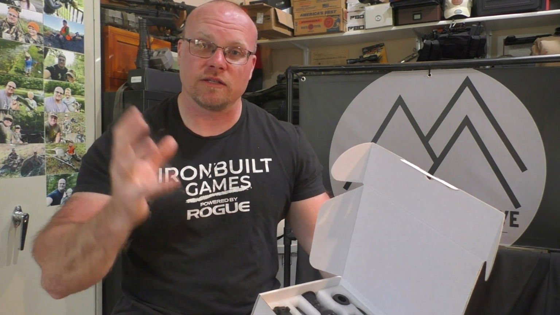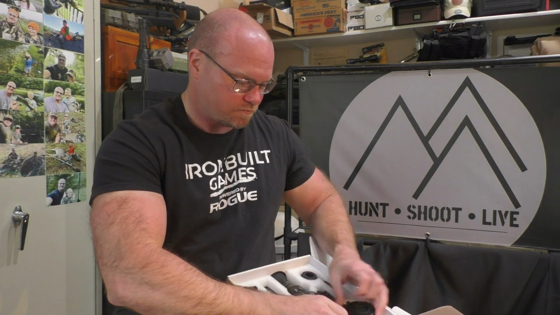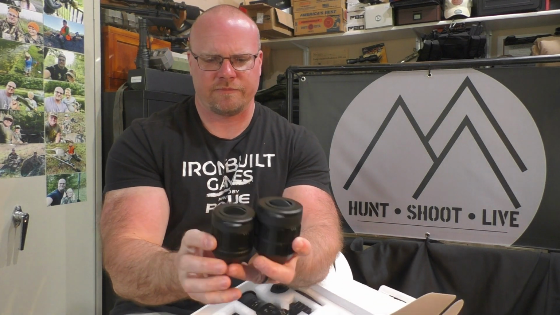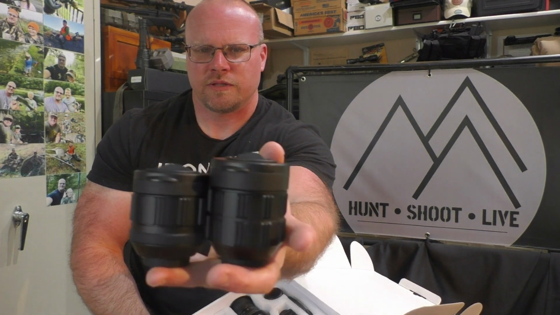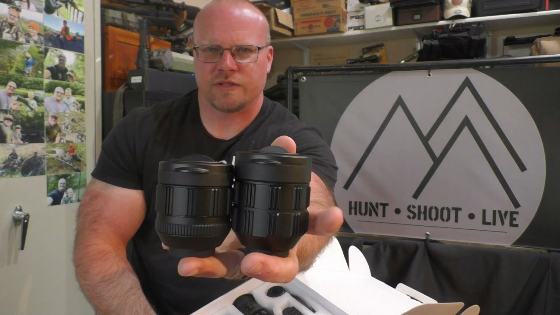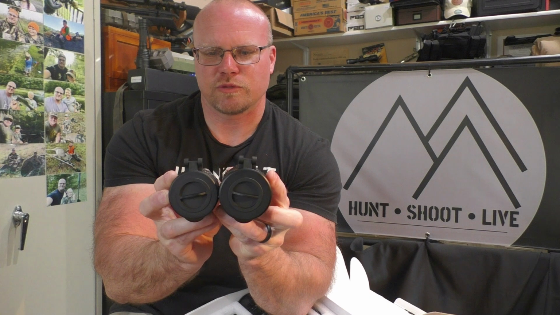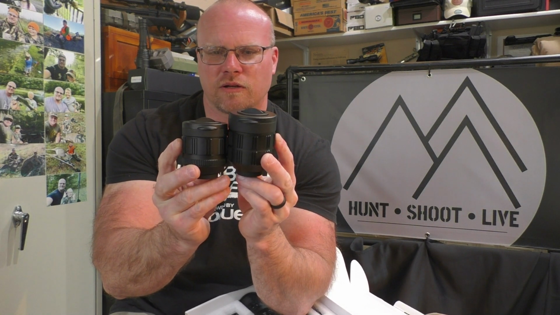It's going to be lighter, a little bit less bulky. Not that there's a huge size difference between the two, but there certainly is a little bit of a size difference. So you see, obviously, this is the 50 right here, and then hold them like that, and you can obviously see the size difference between the two. So the 50 is just a little bit longer, a little bit thicker, a little bit heavier.